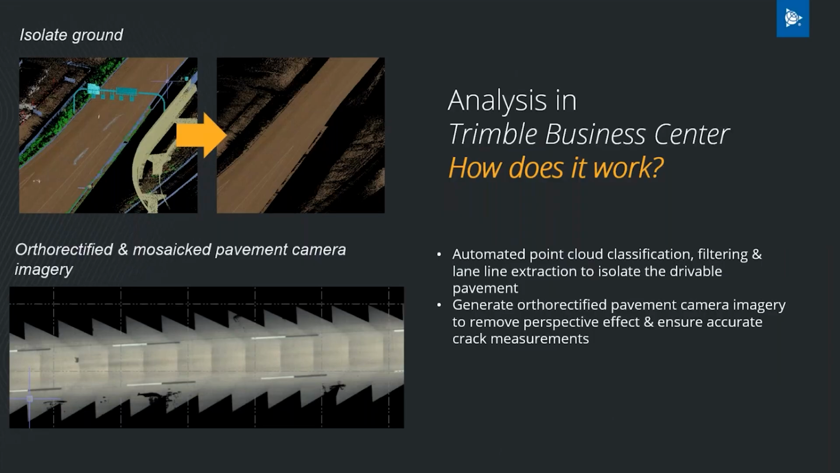First step is, of course, ground isolation. We have automated point cloud classification that can classify your point clouds into different classes, into different point cloud regions. Can be traffic signs, guardrails, vegetation, poles, power lines. But for this specific workflow, of course, what's most important is to isolate the ground, because pavement is a part of the ground point cloud region. So you can run this point cloud classification. You will get your ground clean and ready to run the analysis on.